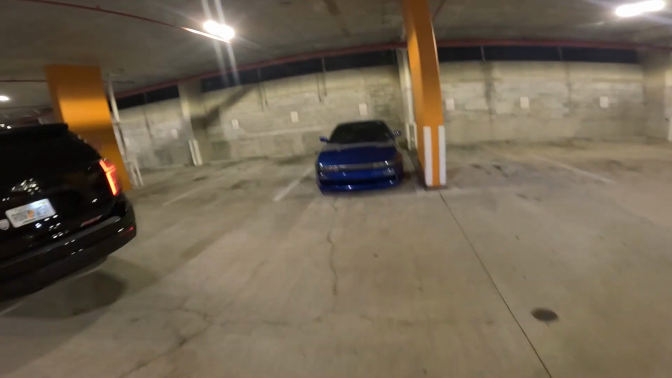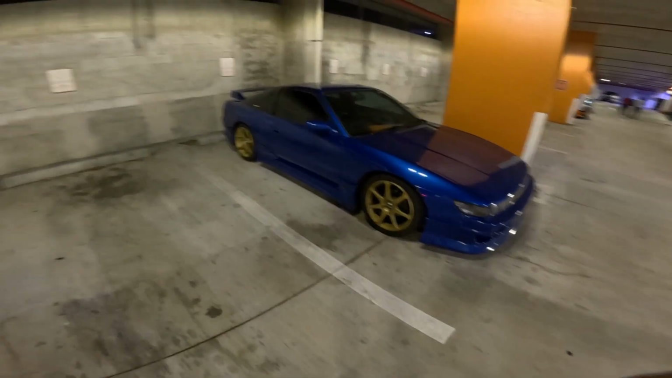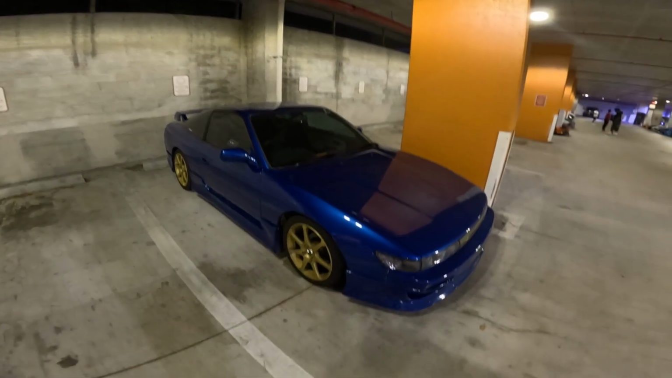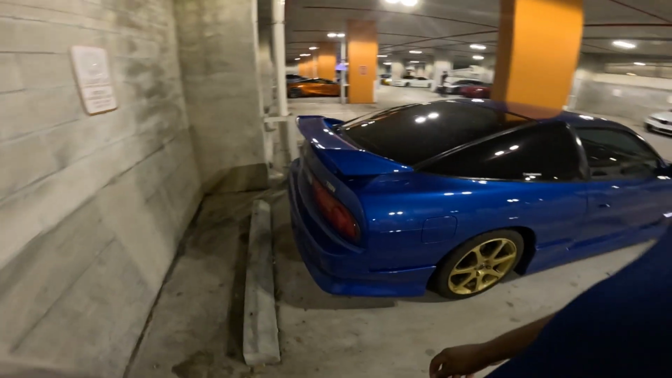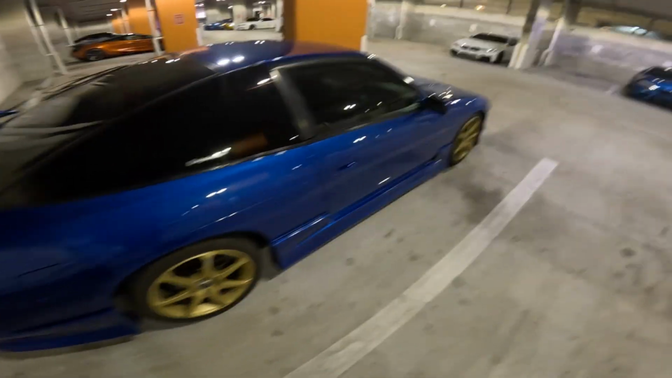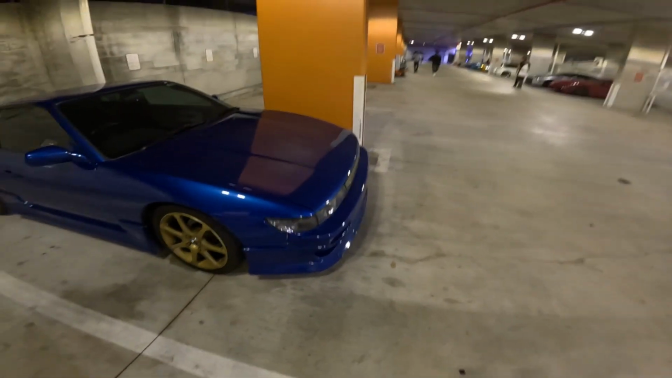And then Silvia. Oh, gold wheels. S13? Or is that S13? No. Which one is it? Oh no, it looked like a 240. I don't know. I'm gonna have to ask JR. JR, what's this? 13? Oh, so I was right.